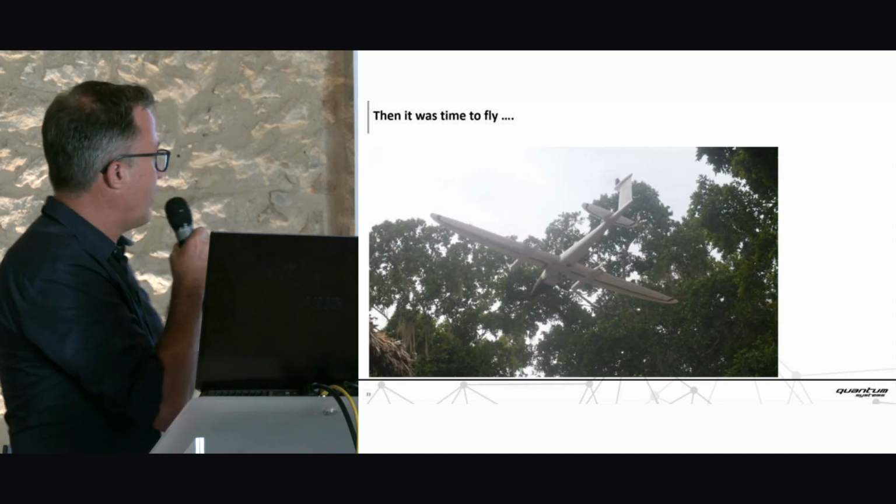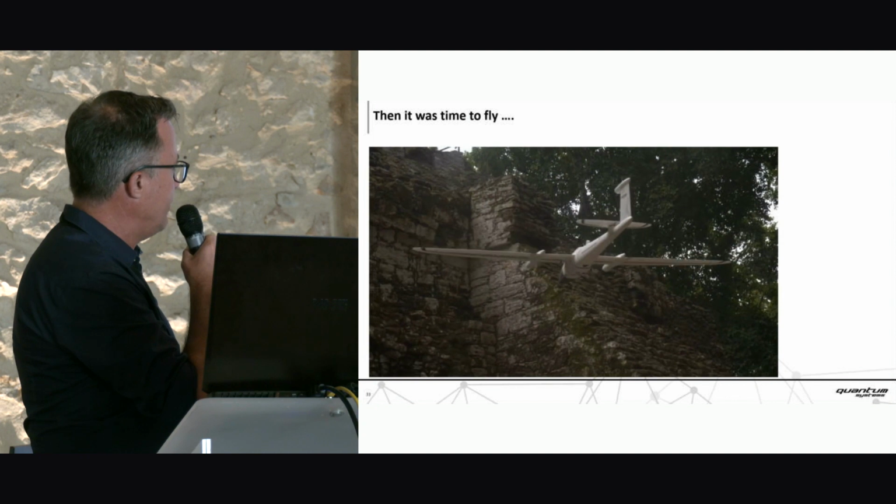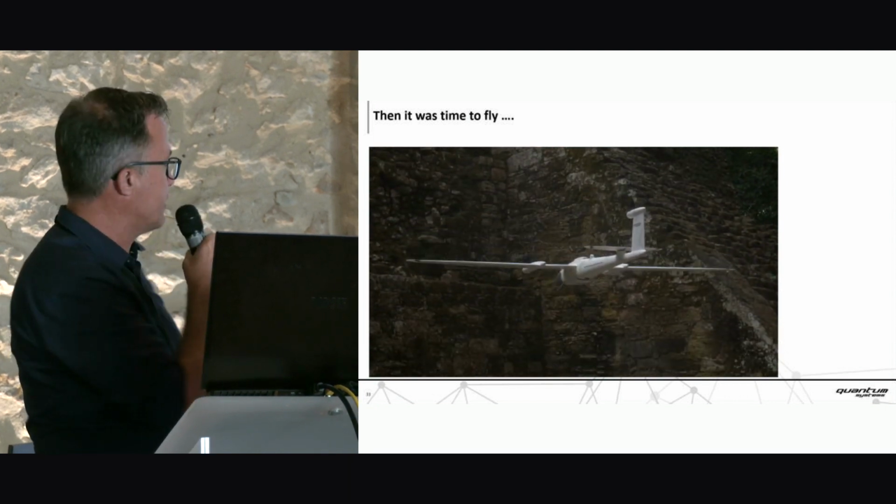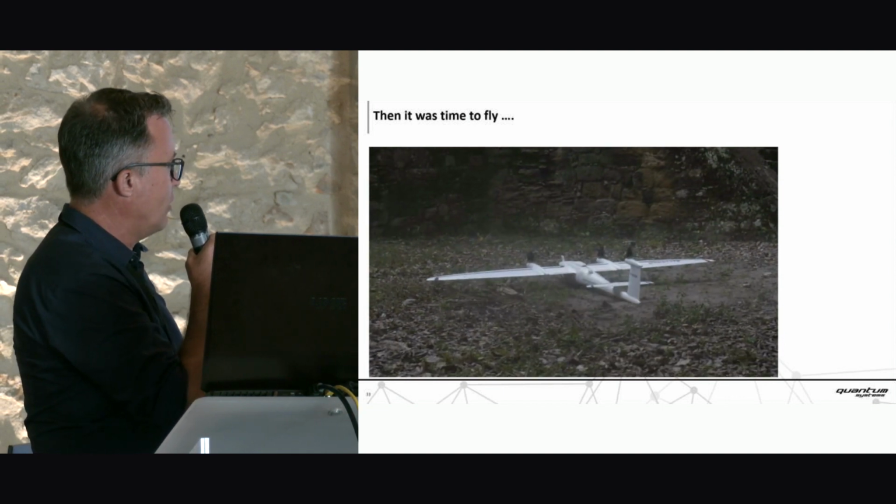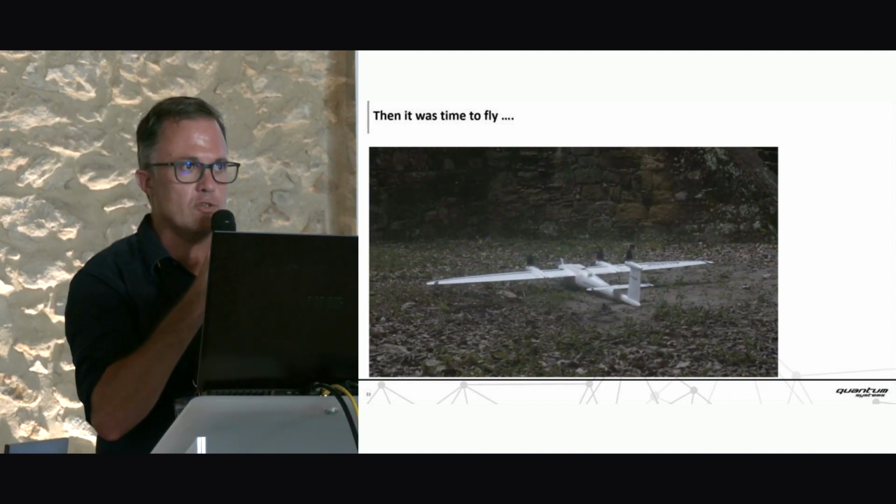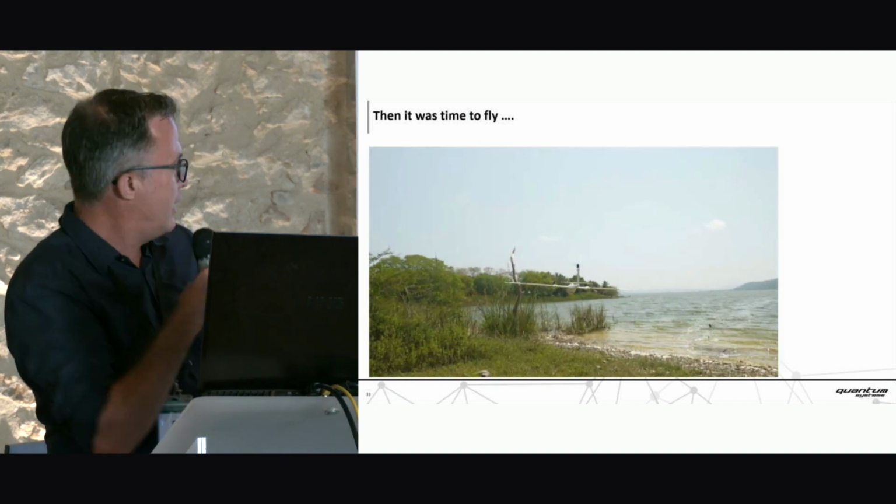So then it was time to fly, and just a few impressions. This is the first takeoff and landing we tried in the Yaksha archaeological site, next to a pyramid, the only place without trees. It was no fun because of obstacles left and right, high trees, and later in the day we found out that there might be a better place to work.